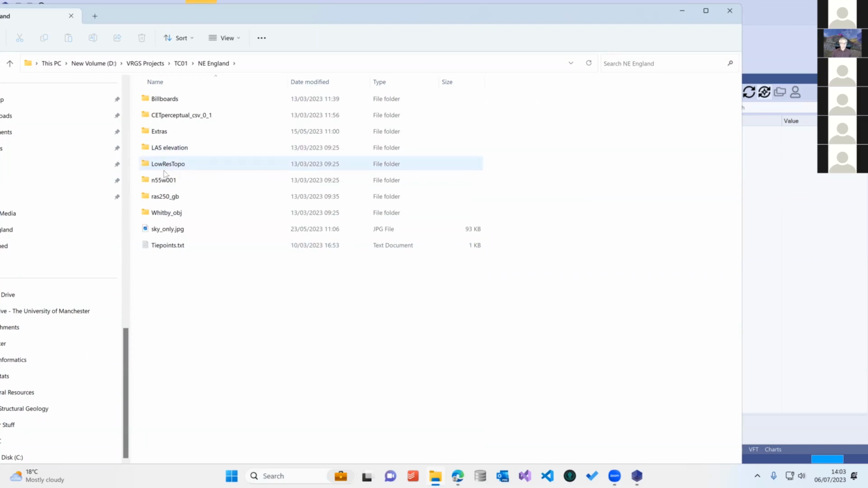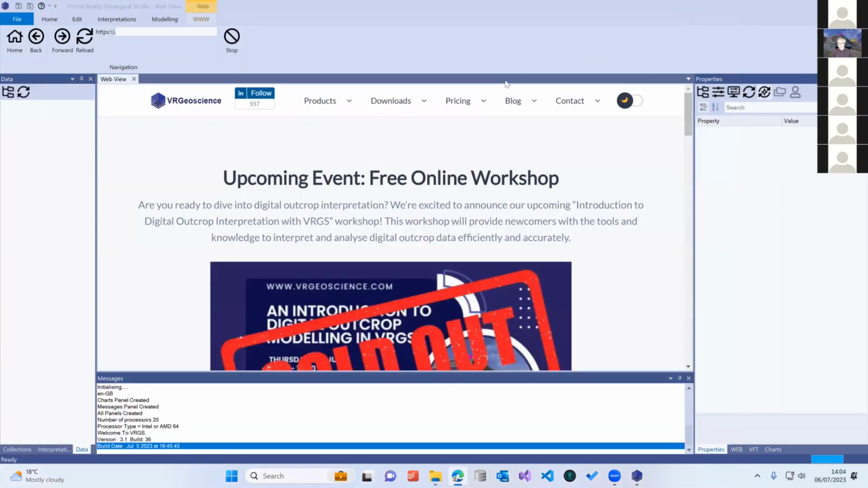So that's LiDAR data. Then some satellite imagery, the OBJ files, which are the digital outcrop models. And then if we've got time, we'll bring in some other things like billboards and look at how they can be used. I did send a message out to say if anybody has got questions, I will be happy to answer them. I've had a couple of questions through.